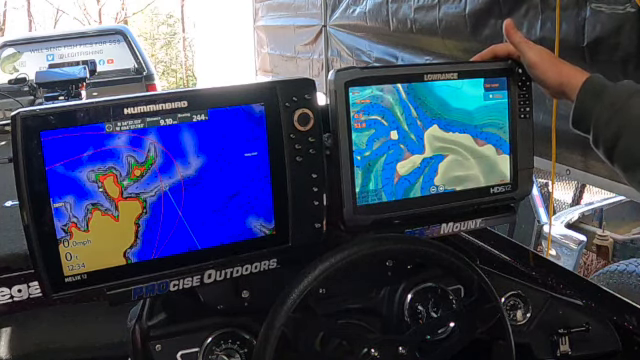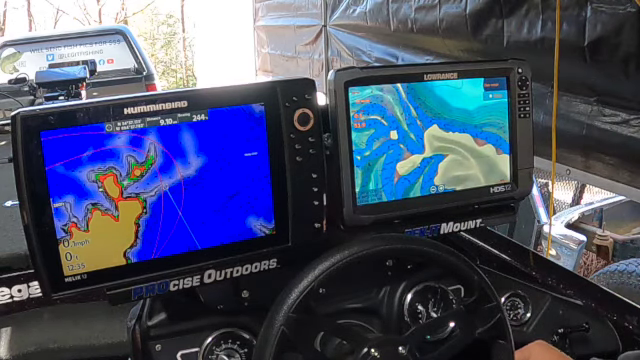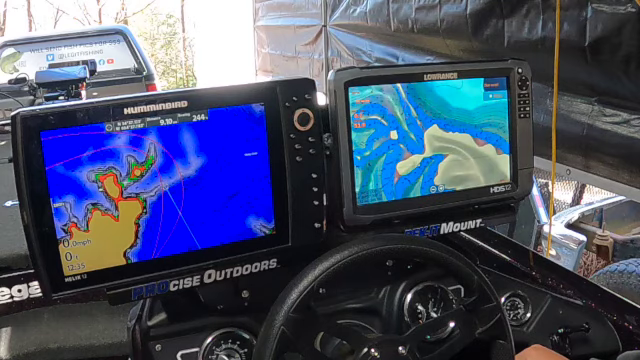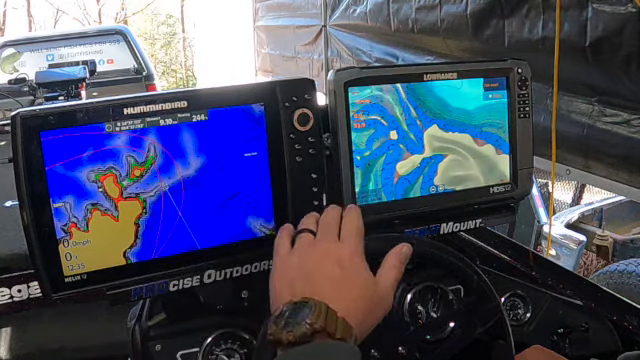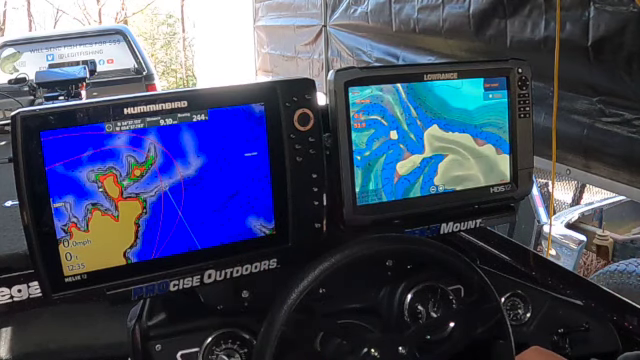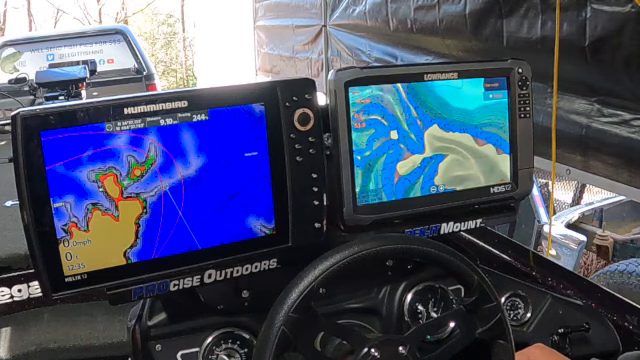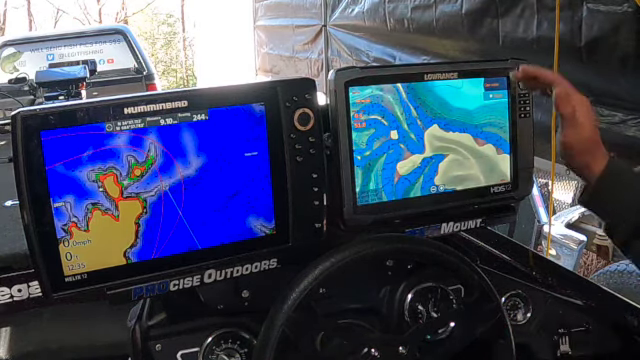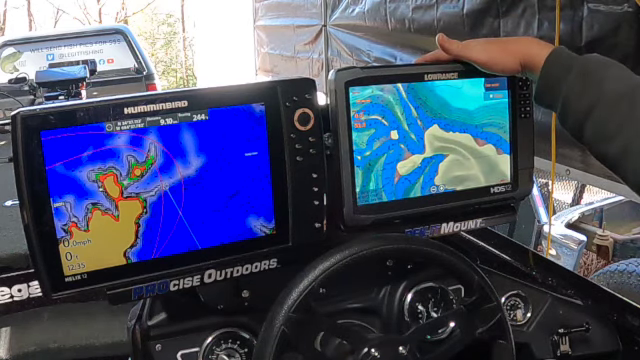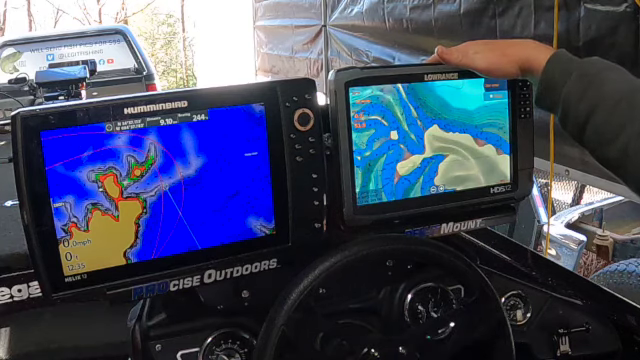And you can see both have extreme amounts of detail when it comes to the topographic part of the map, where it shows all of your elevation changes in the lake. And they both have the ability to highlight different depth ranges. Both of these are currently set at 0 water offset.